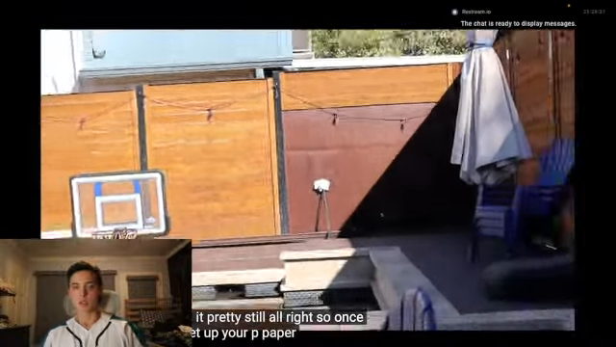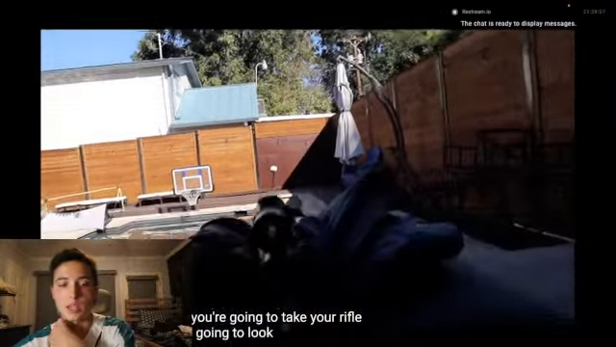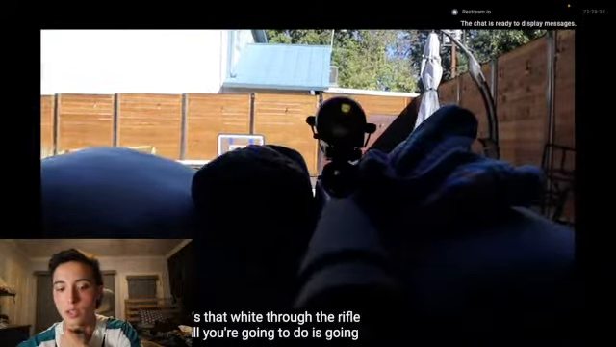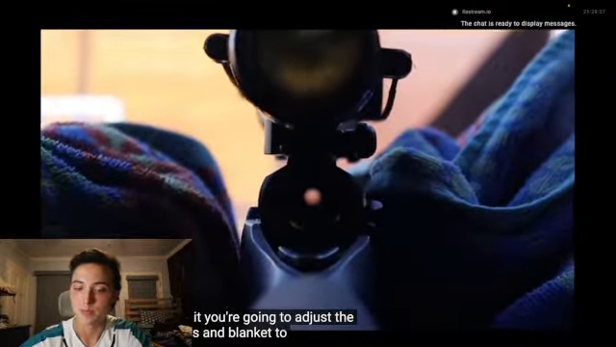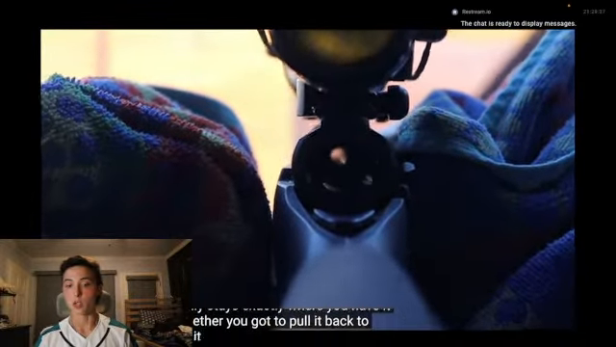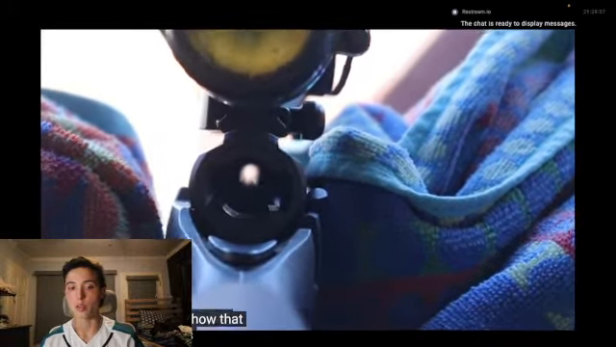Alright, so once you set up your piece of paper, there it is down there. You're going to take your rifle, and you're going to look through the actual bore of it, and zoom in to help y'all find it. So that's that white through the rifle. Now all you're going to do is adjust the pillows and blanket to where it actually stays exactly where you have it, whether you have to pull it back to make it look up, or however that works. See how it's all in the white right now.